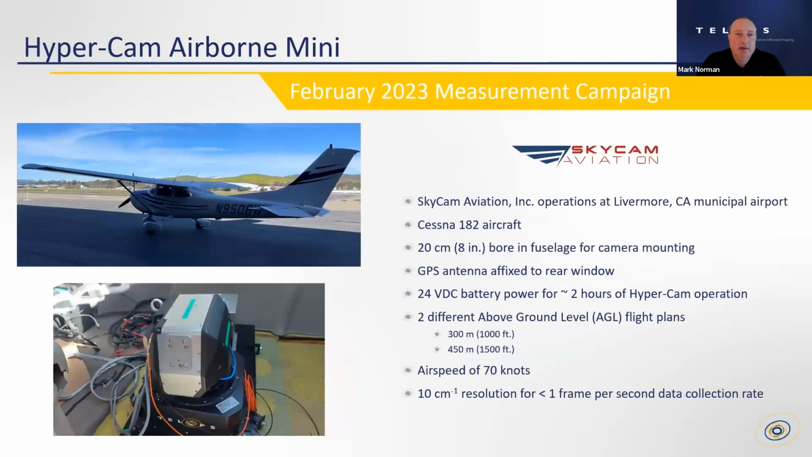All right, so enough about teleops and what we provide. Let's get into the meat of what we're here to learn about today. Back in February, some colleagues and I went out to Livermore, California, and we worked with an agency, Skycam Aviation, and they actually do airborne measurements using visible imagery.